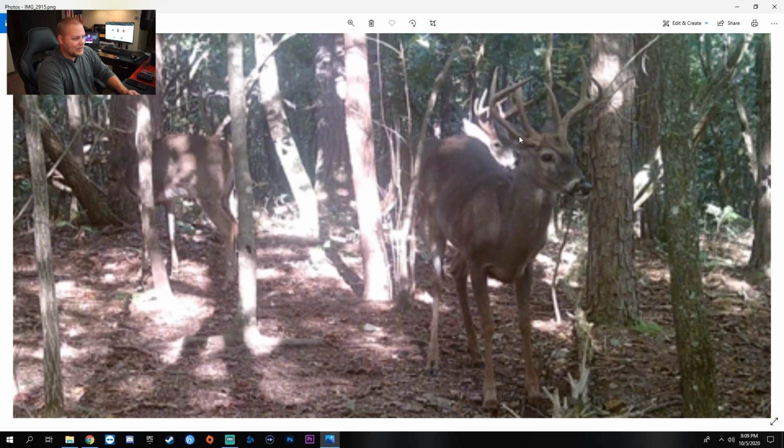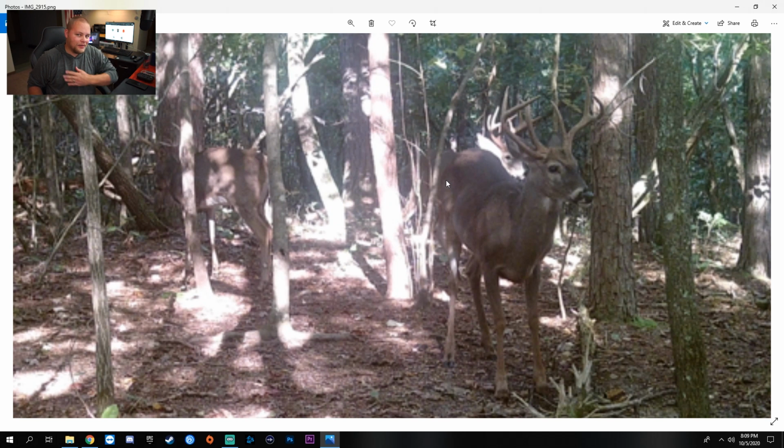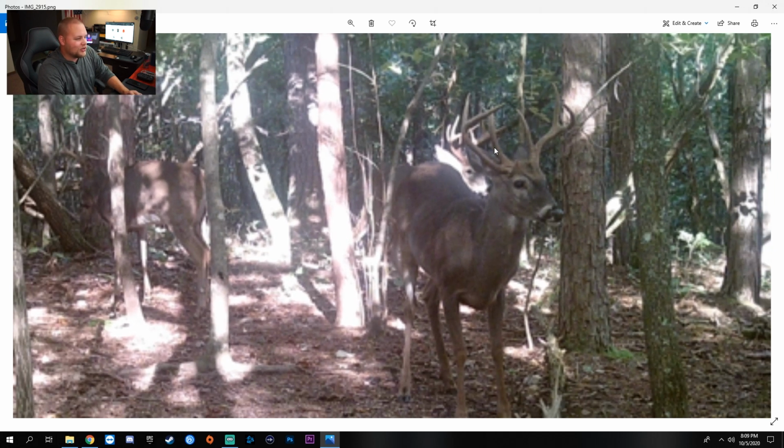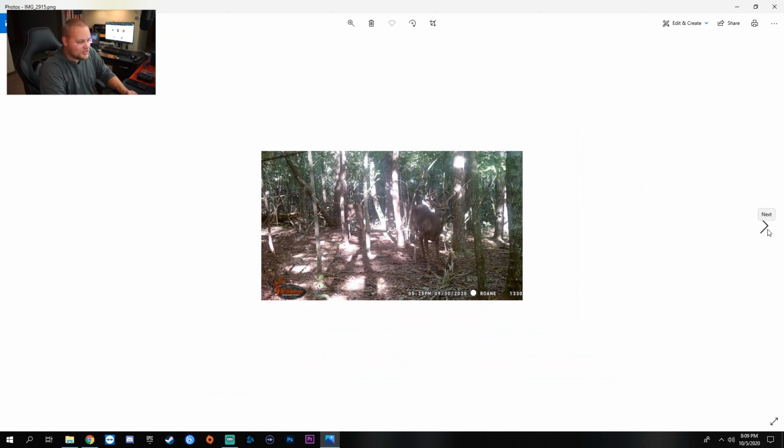Oh my God, just the brow tines on that thing. What a deer. I mean, this is what you guys tune in for right here. It's to see bucks like this. Things that I would say 70% of the population will never see in their life. And you got multiple photos of it. To say I'm jealous is an understatement.